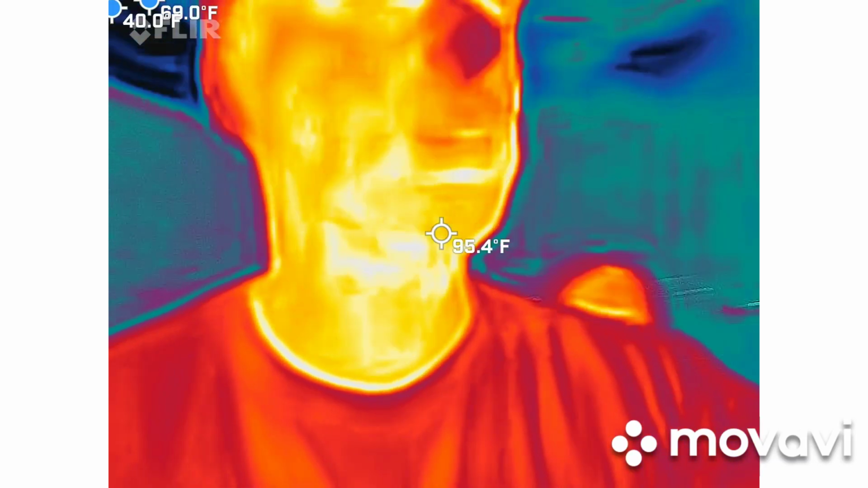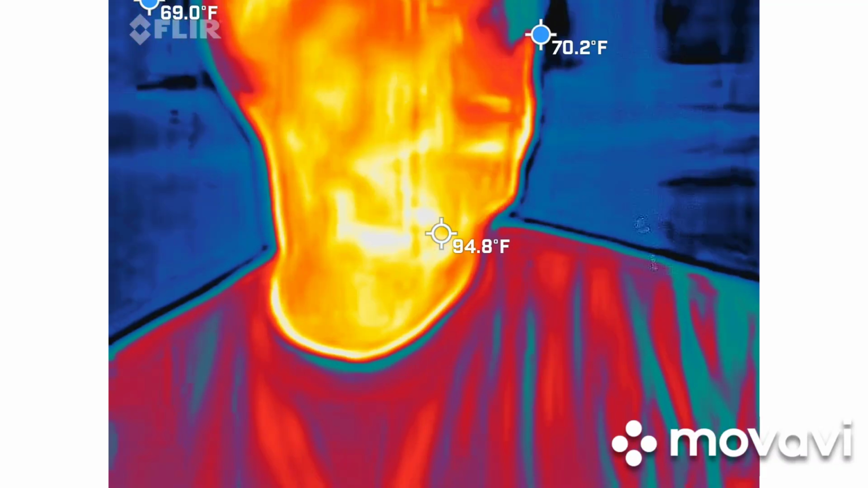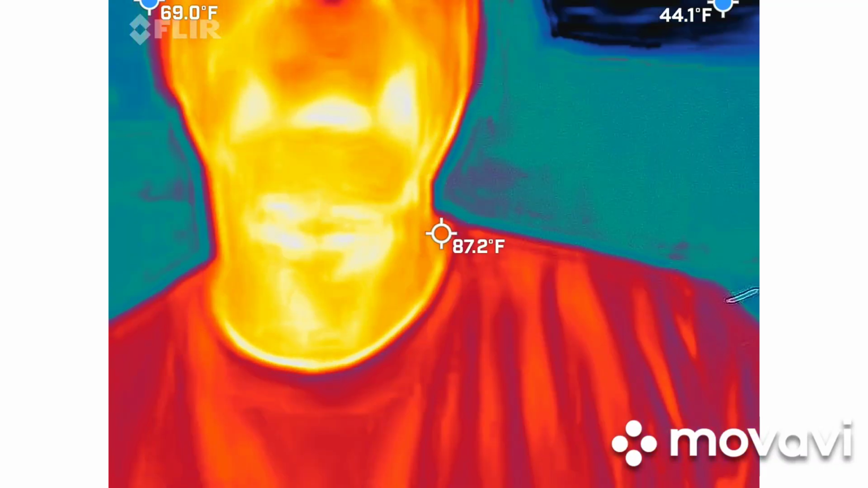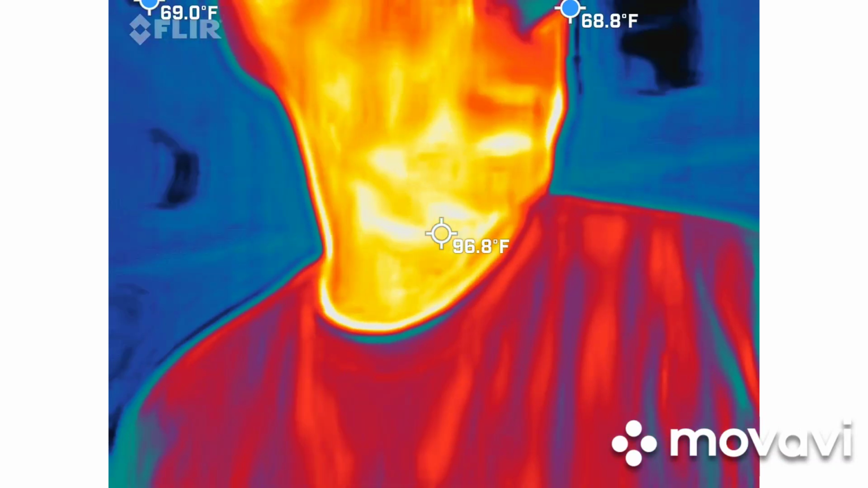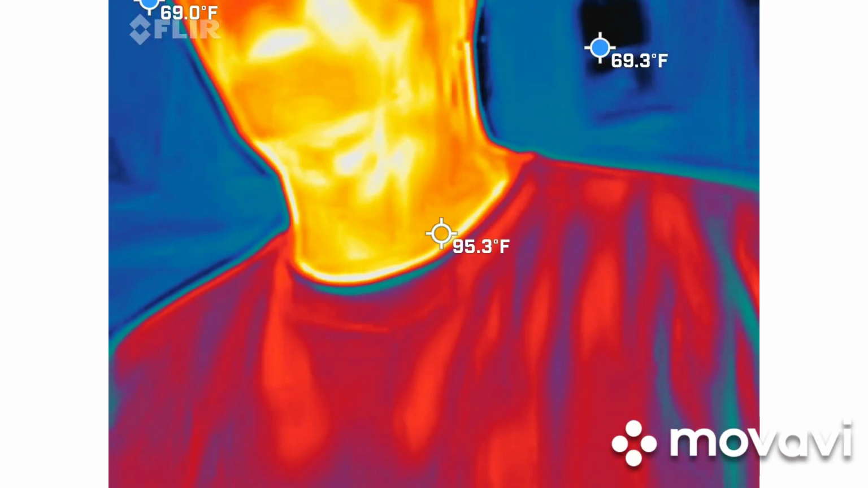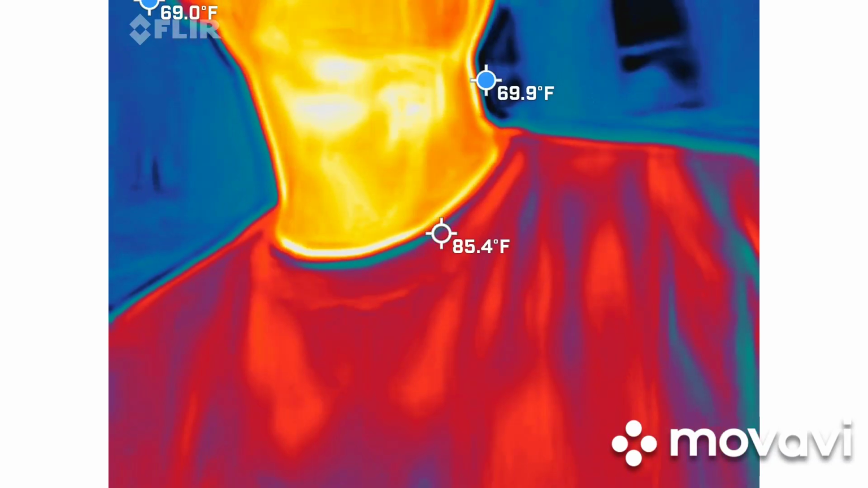This is an actual FLIR Pro 1 LT camera. What does that mean? This is a tool used by firemen and mechanics to help find leaks in your motor, and to find leaks in your home by plumbers and electricians, that kind of thing. This is the real deal. We are going to be recording with this. It does record audio as well.